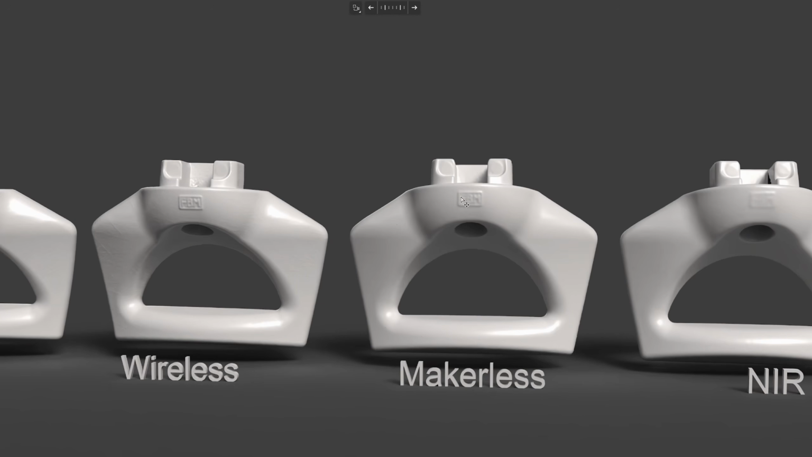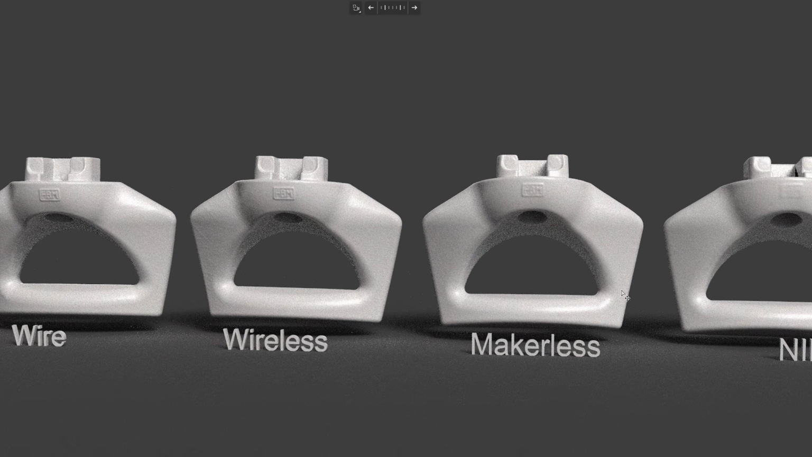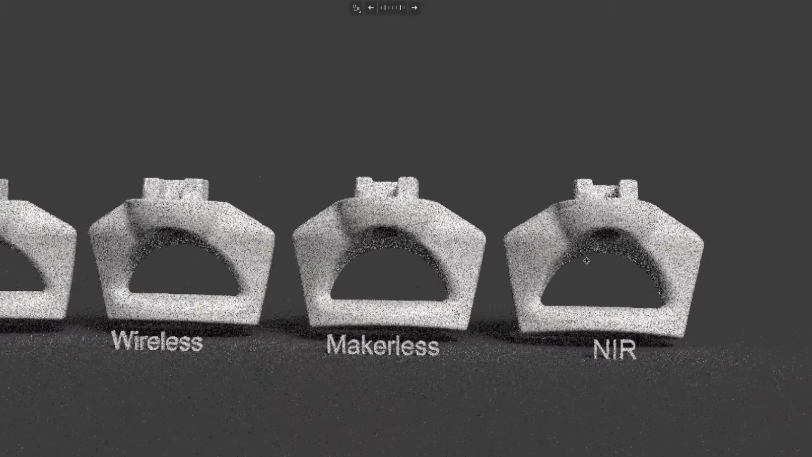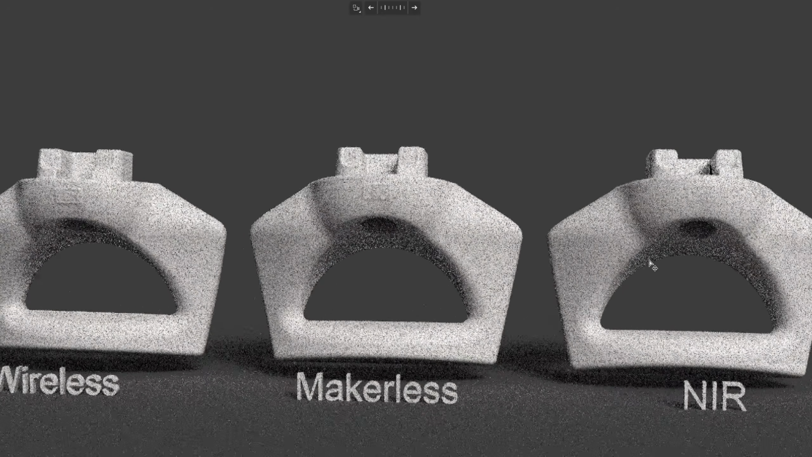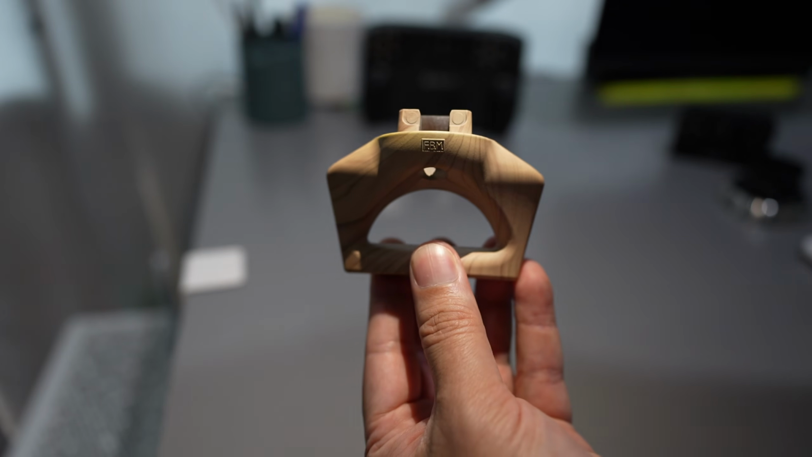Markerless laser scanning gives better results than NIR, but the resolution is still noticeably lower compared to marker-based scanning. In conclusion, laser scanning consistently delivers the best results. Use this mode whenever possible. NIR, however, is handy for quick scans and for hard-to-reach areas. Let's move on to reverse engineering.